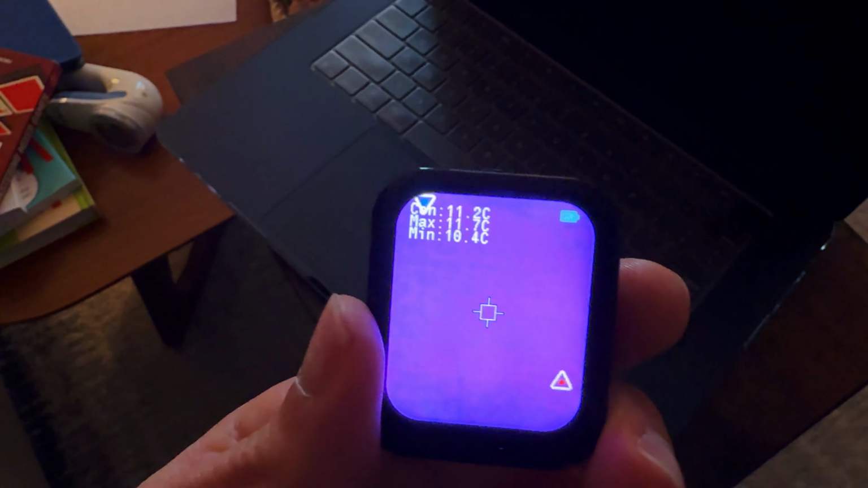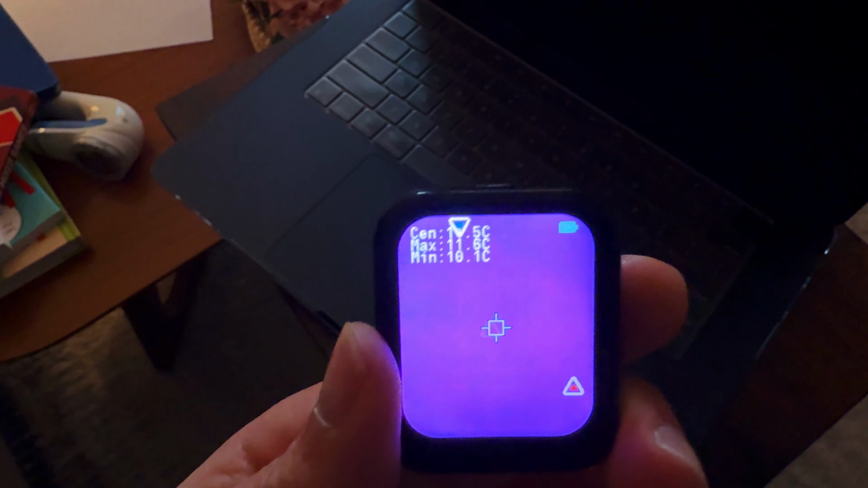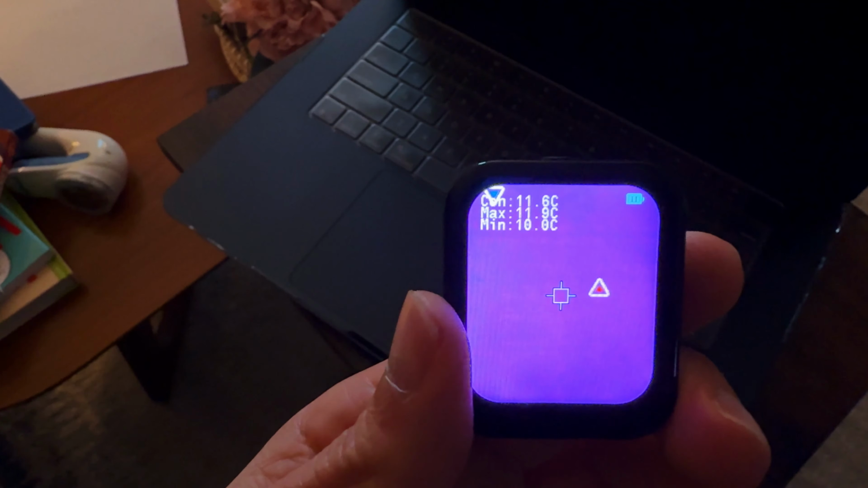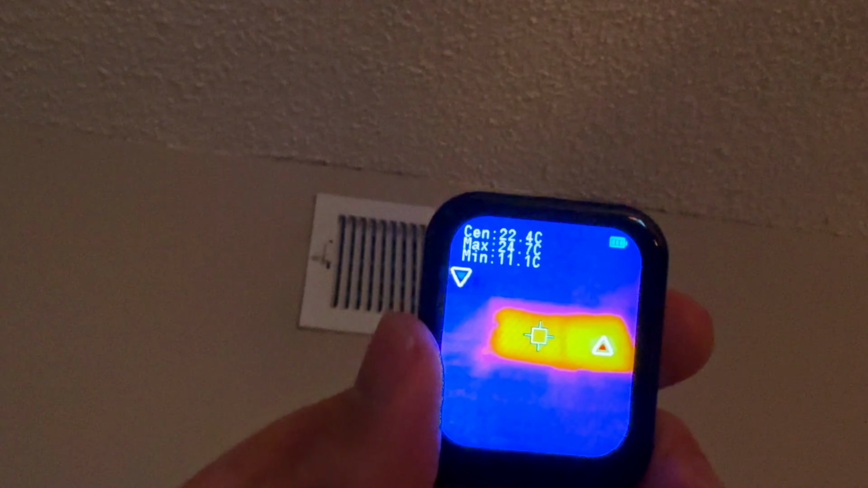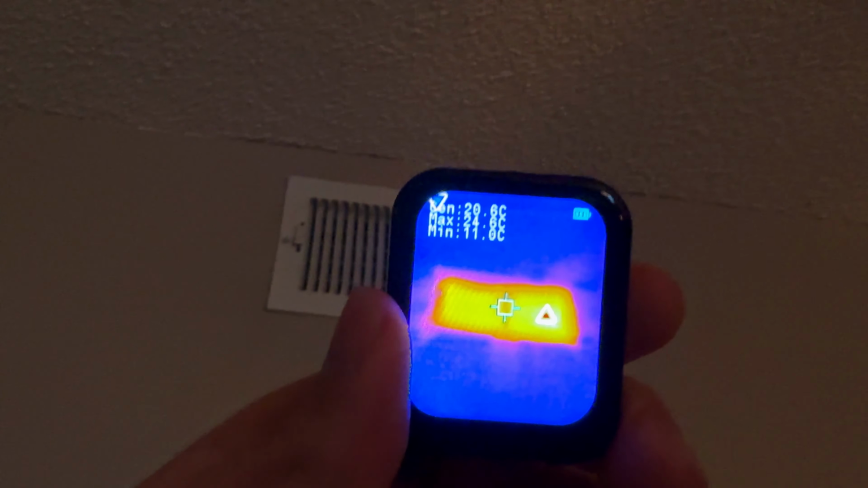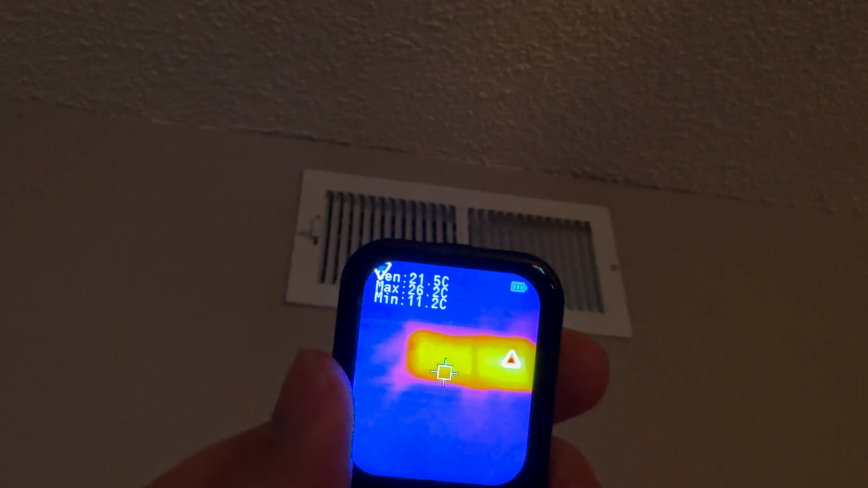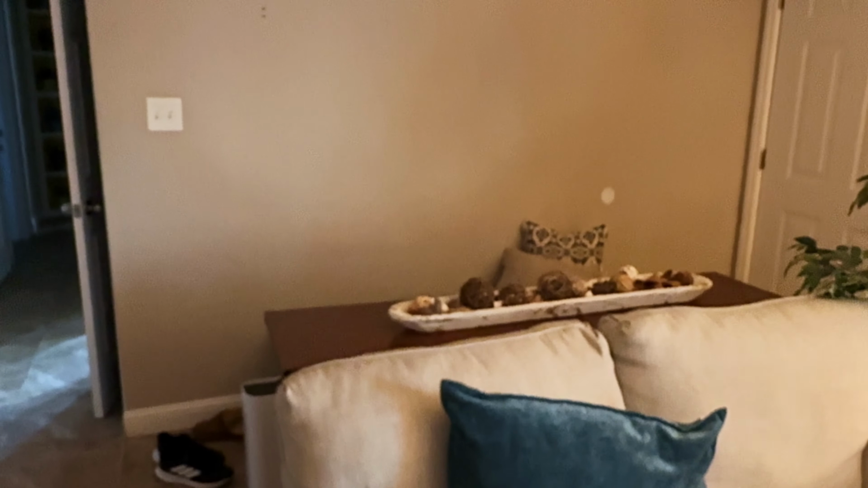Then you can check out my laptop right here. You can see that it's off and the heat source isn't showing. Of course, we saw that my other computer was on and it was generating heat. Okay, and then we have our vent right here, and it's blowing out heat right now. See, it's completely lighting up. So you can just see how far away we are from the vent.